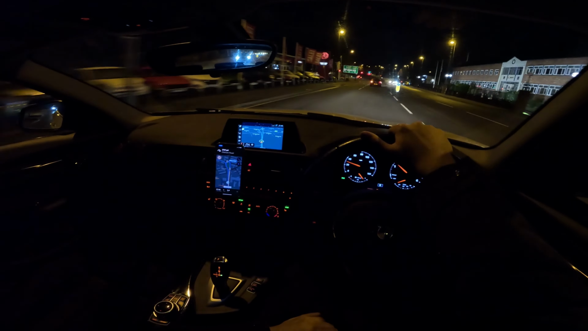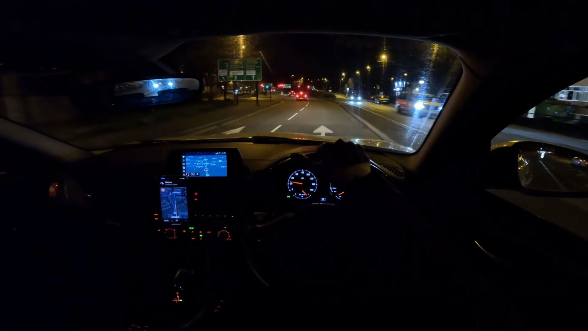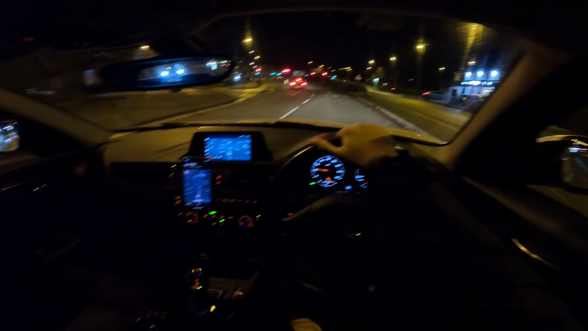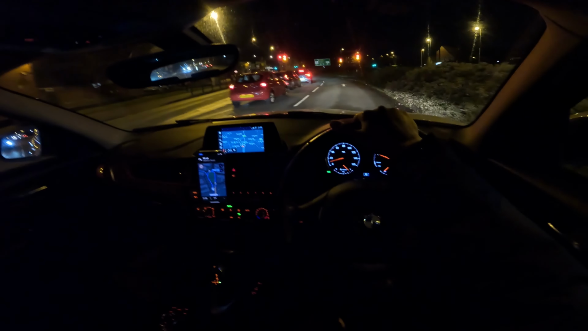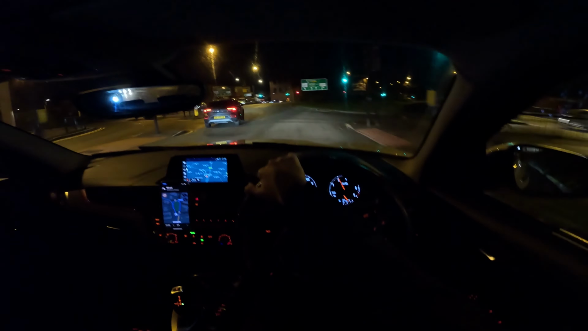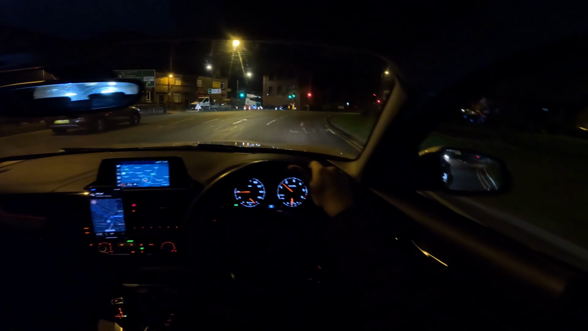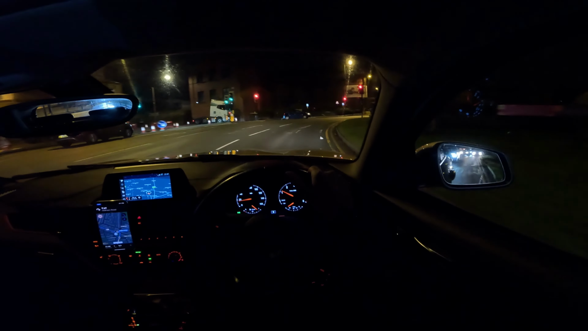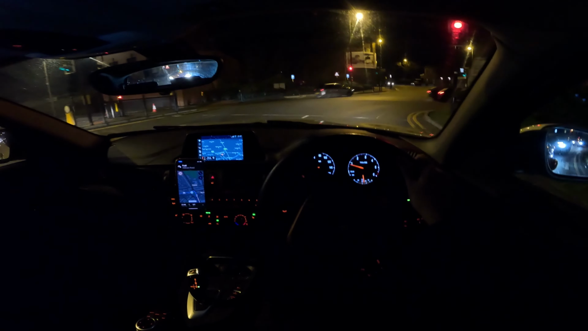Is it making me do a huge U-turn? I'm very confused as to what it's making me do right now. I really don't understand why it didn't just make me go that way. I really don't understand that.